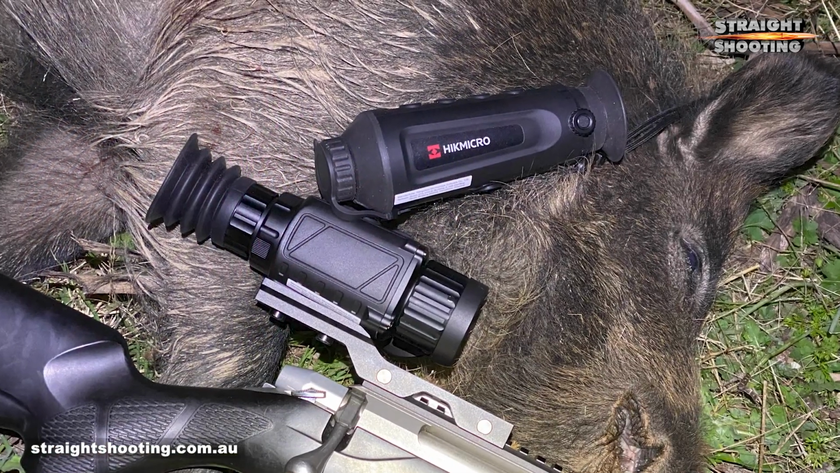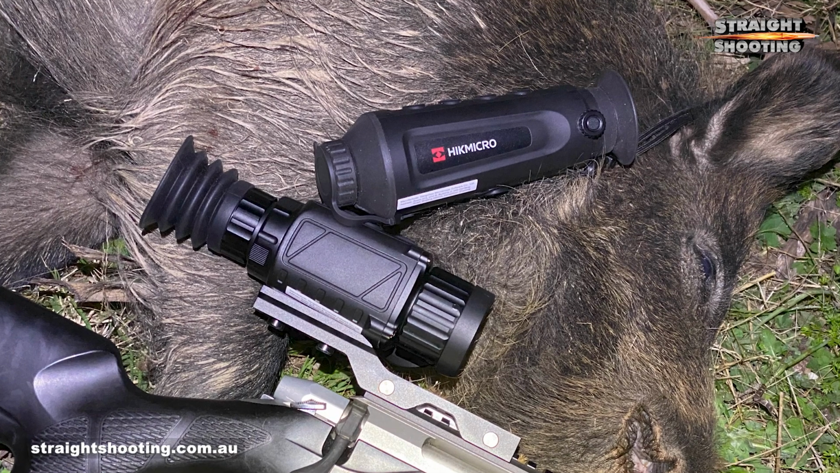And to add to its attraction, you can also get it at the moment as a bundle with a $2,400 thermal spotter for a combined price of $5,700, providing a complete hunting outfit for less than the price of a lot of mid-range single units.